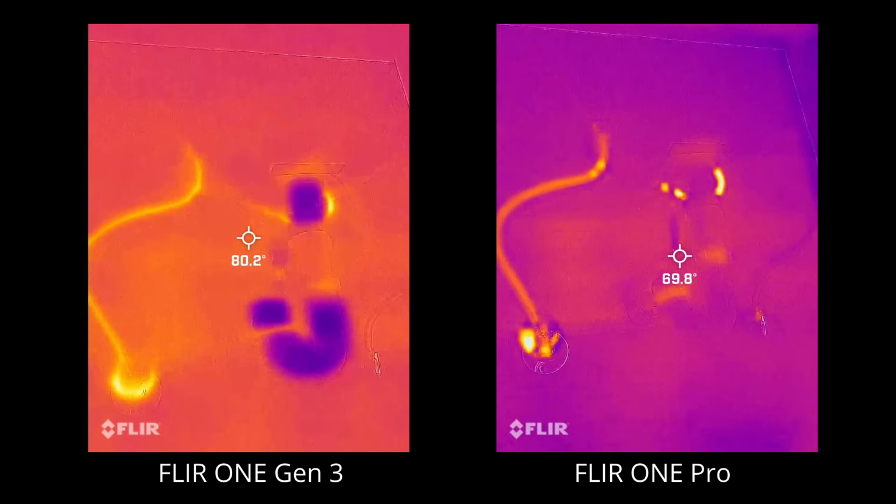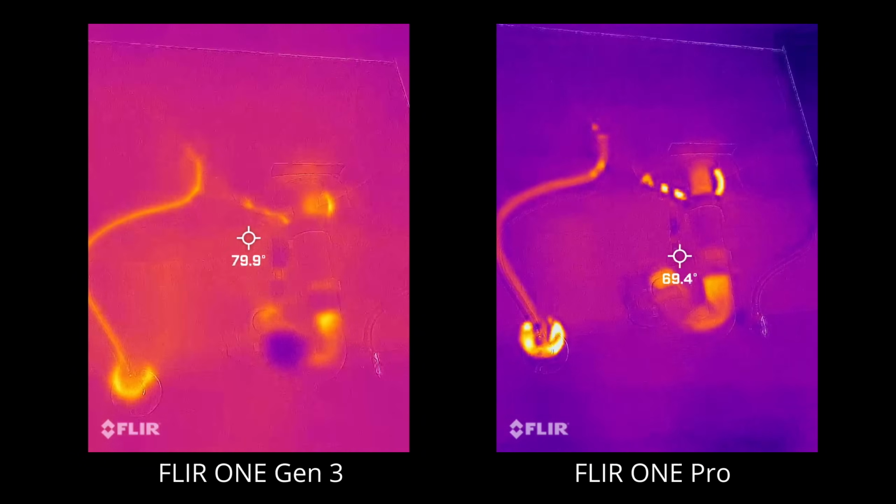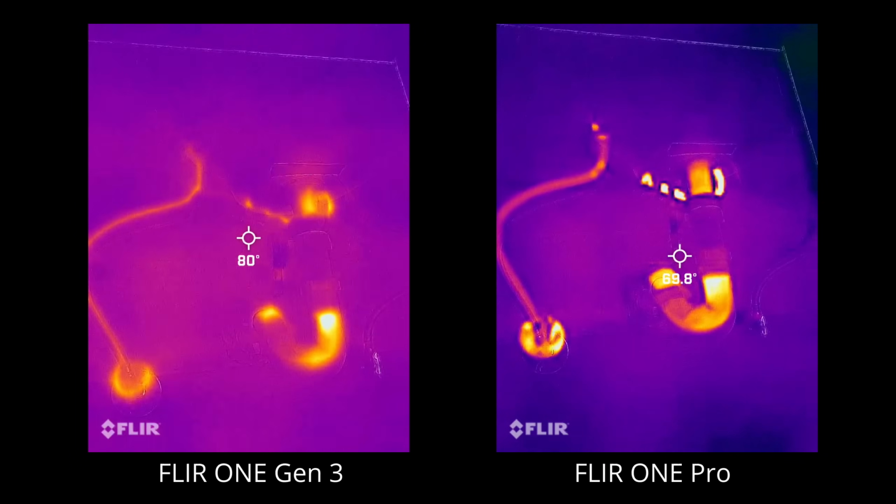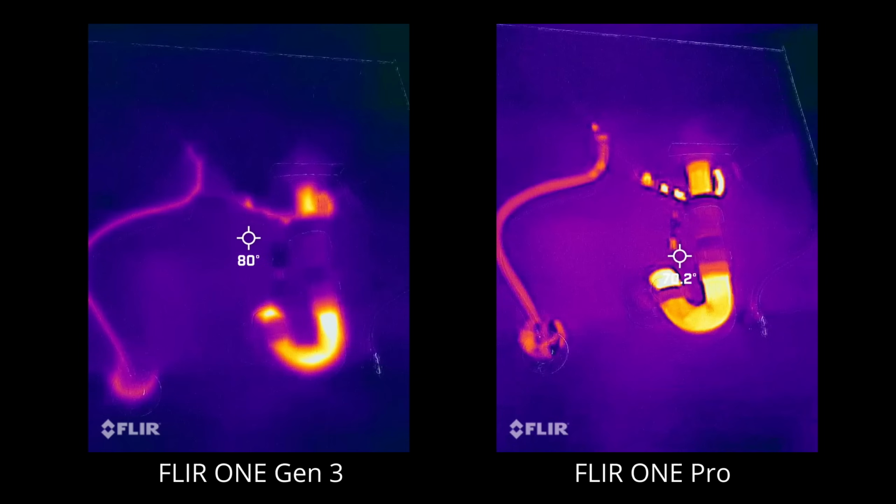To see the change in temperature on the cameras, I ran hot water down the sink for a couple of minutes. You can see the P-trap and the sink rapidly change color from a cooler purple at 70 degrees Fahrenheit to a bright yellow at over 80 degrees Fahrenheit.